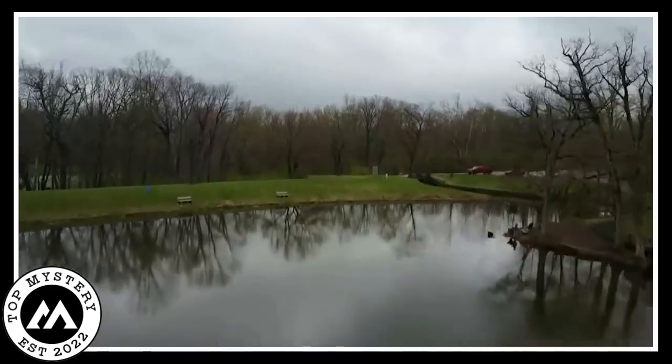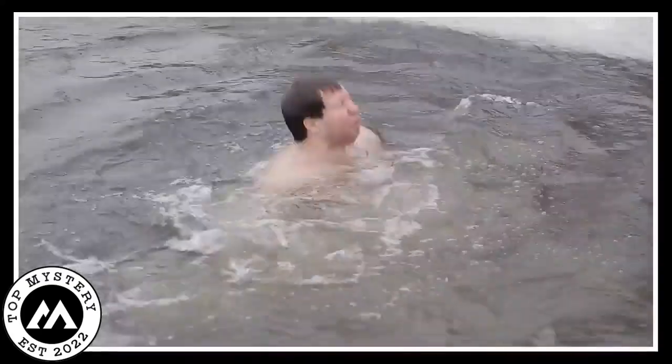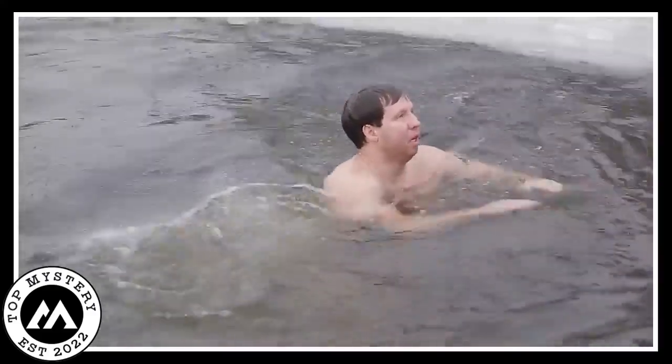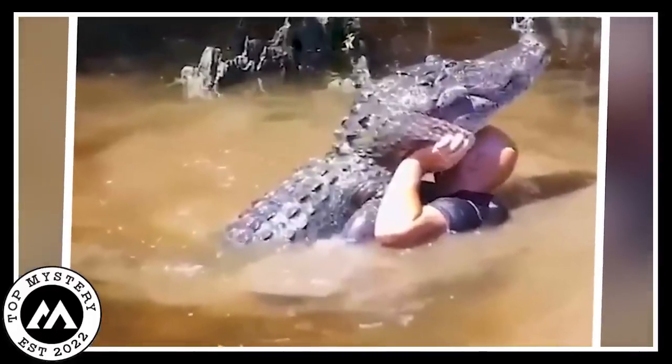In the first segment of the video, the camera captures a serene pond, where a man appears completely at ease, swimming comfortably. However, the tranquil scene takes a heart-stopping turn in the second part as an alligator suddenly attacks, clamping its jaws around the man's arm. Viewers watch in shock as the unexpected danger unfolds.